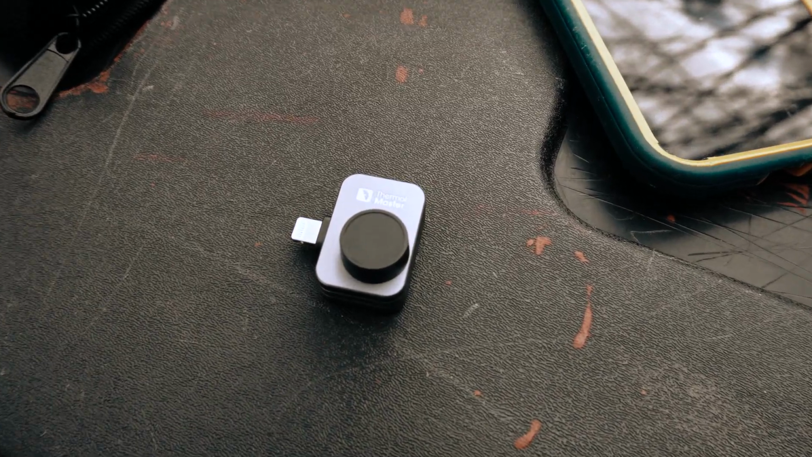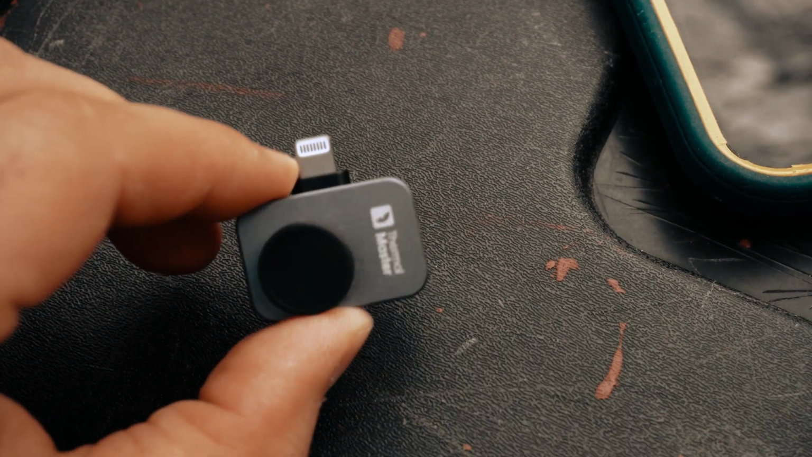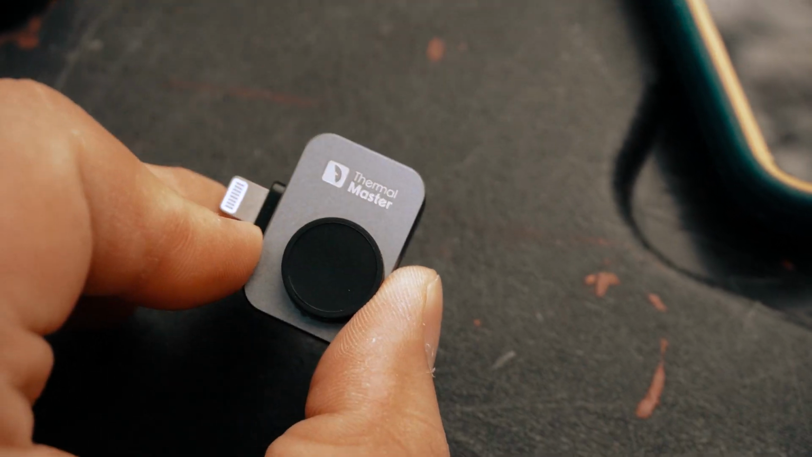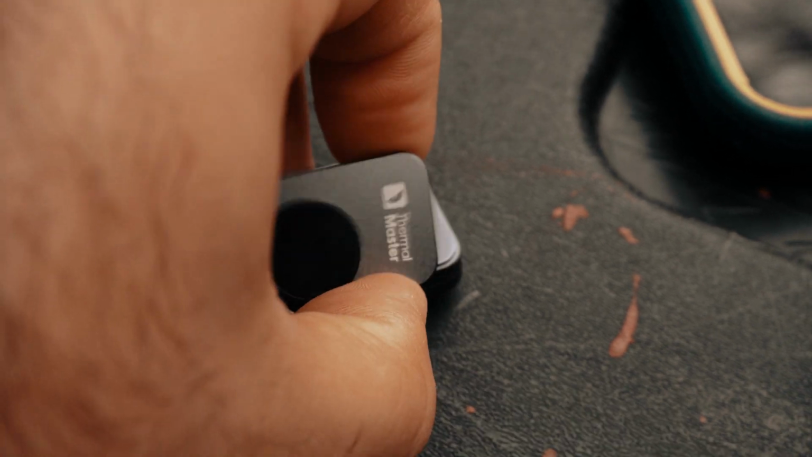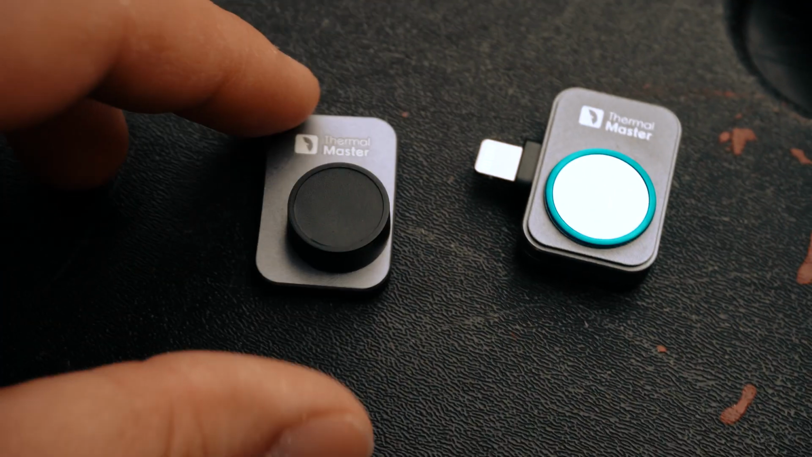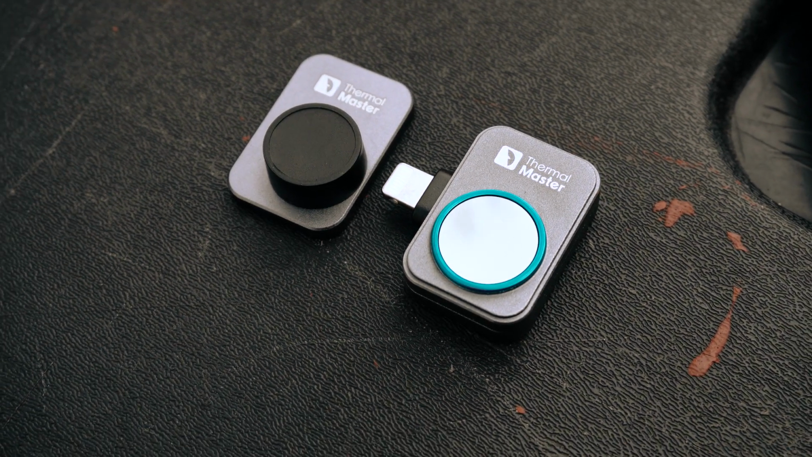This little device, for how small and compact it is, is actually pretty powerful. It comes in at roughly about 300 bucks on Amazon. I'll put links down below for you too. I thought it might be cool just to show you some of the features of it and what it looks like, because honestly, it blows my mind.